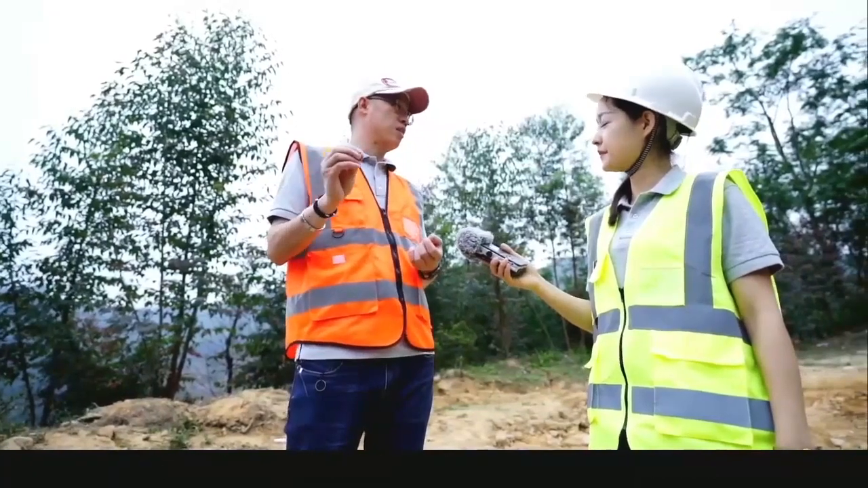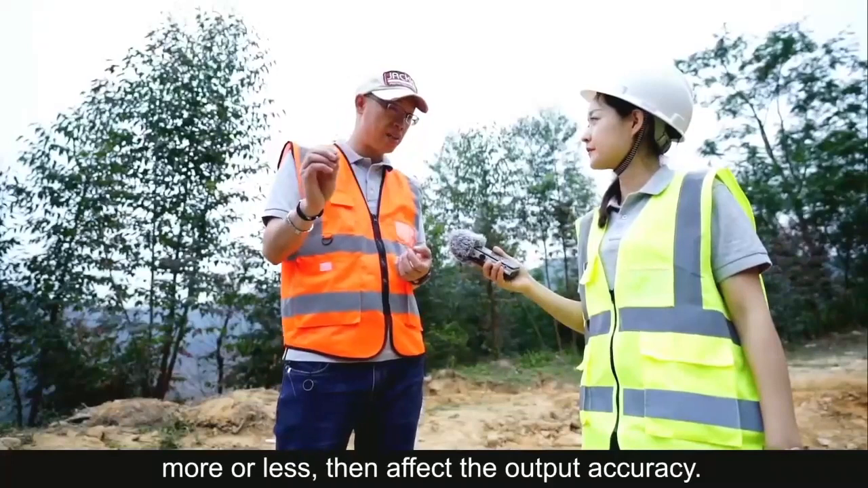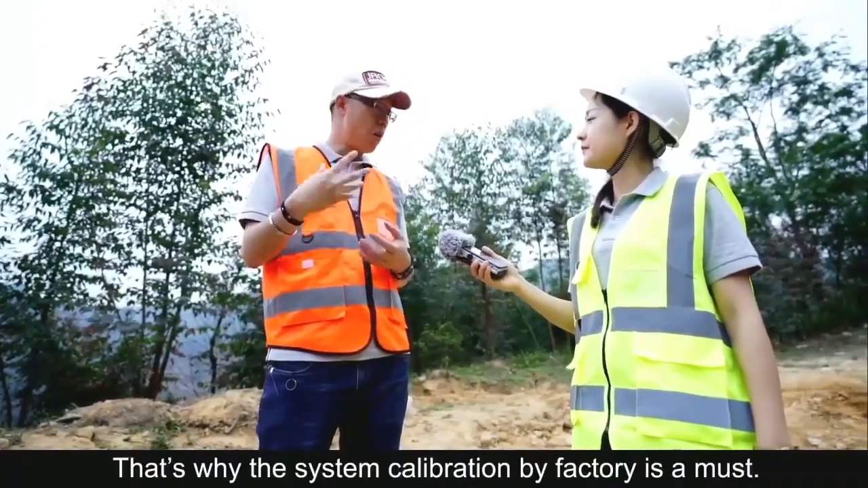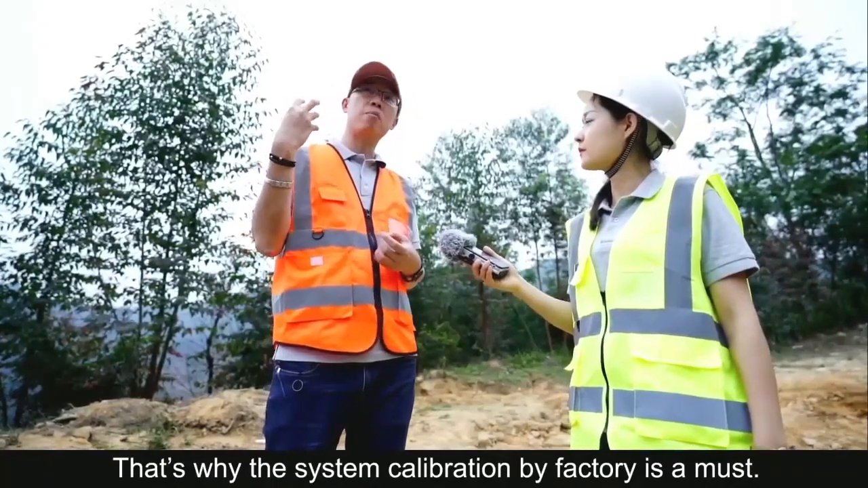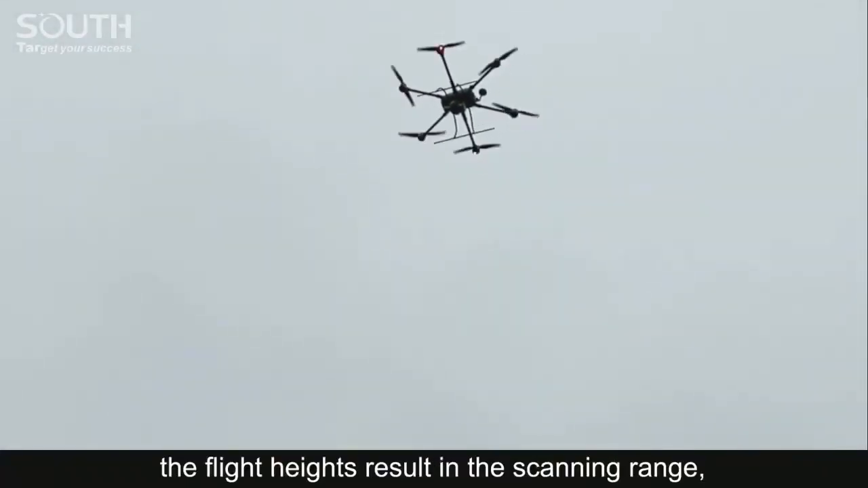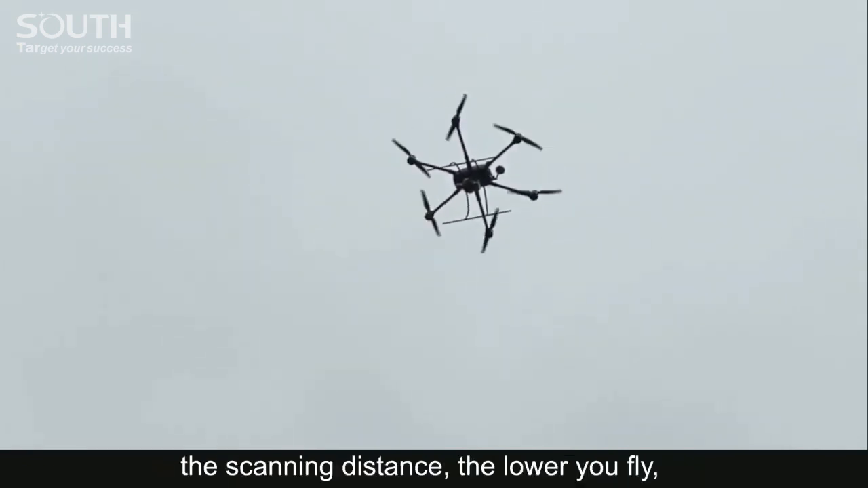Yeah, that affects the output accuracy. That's why the system calibration by the factory is a must. Still, the flight altitude results in the scanning range, the scanning distance. The lower you fly, the shorter distance it scans, and then the better accuracy we can expect.